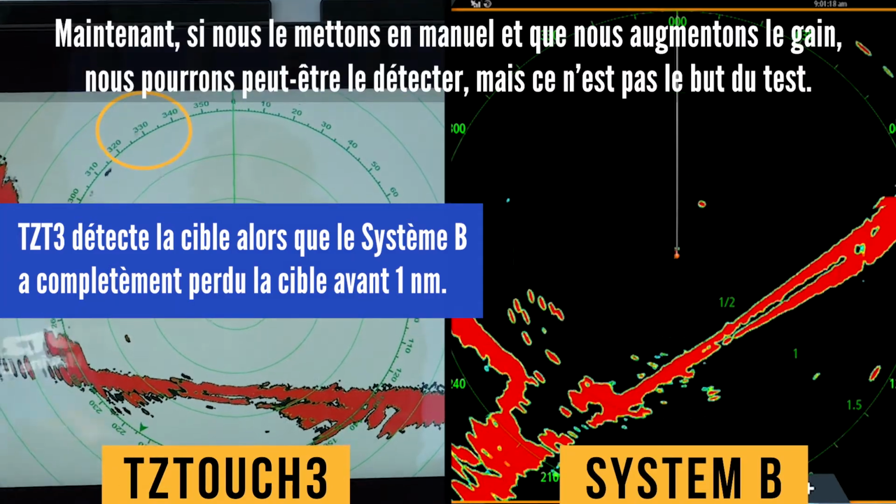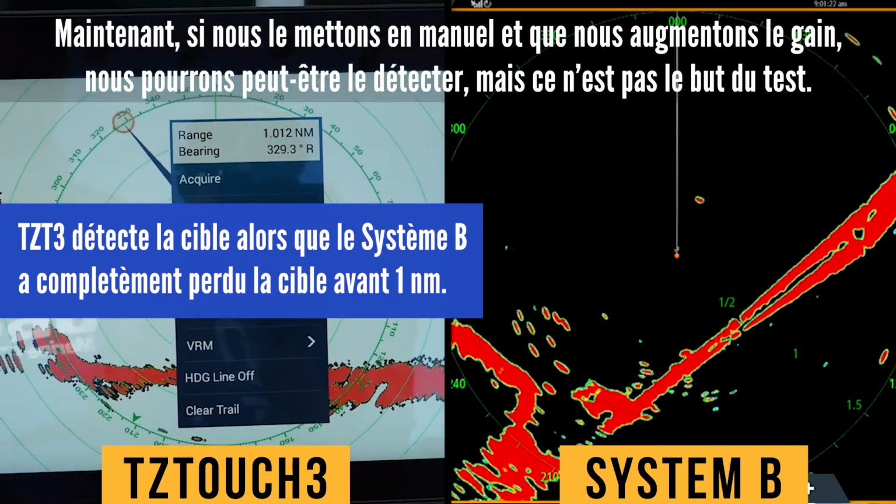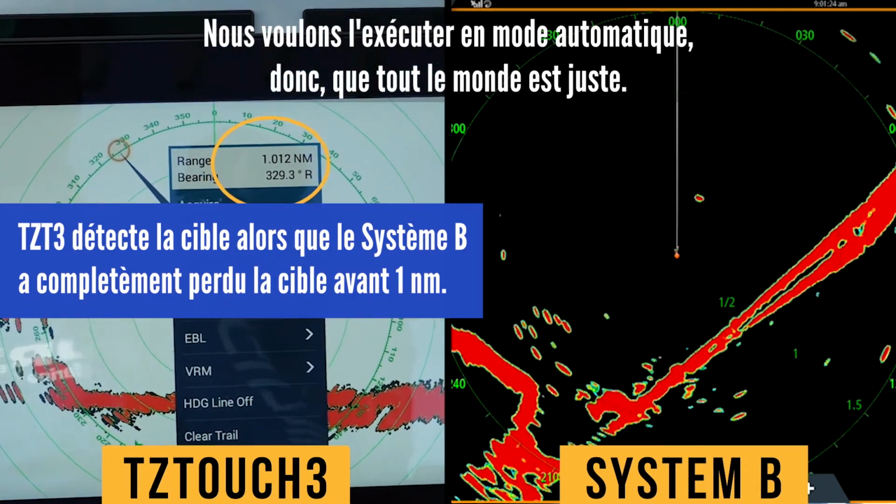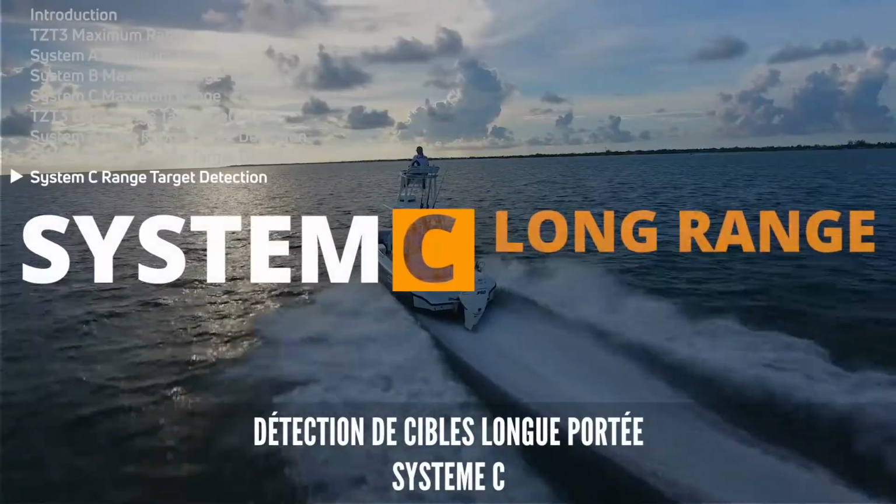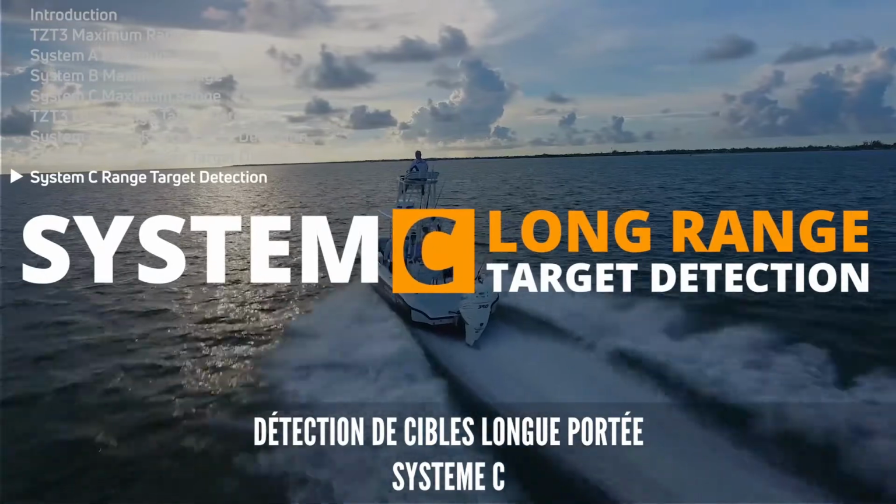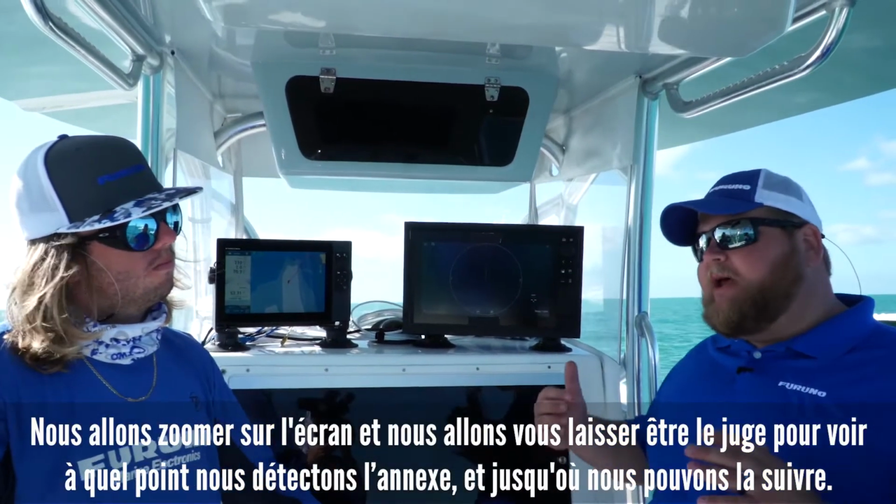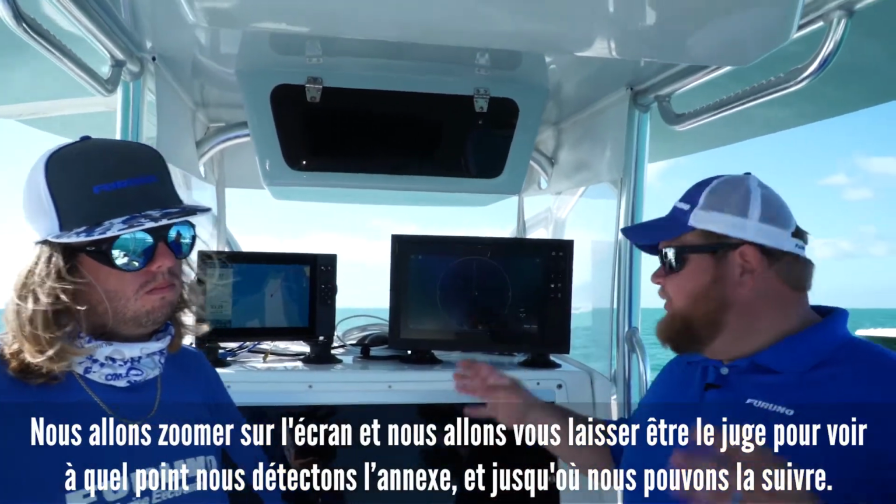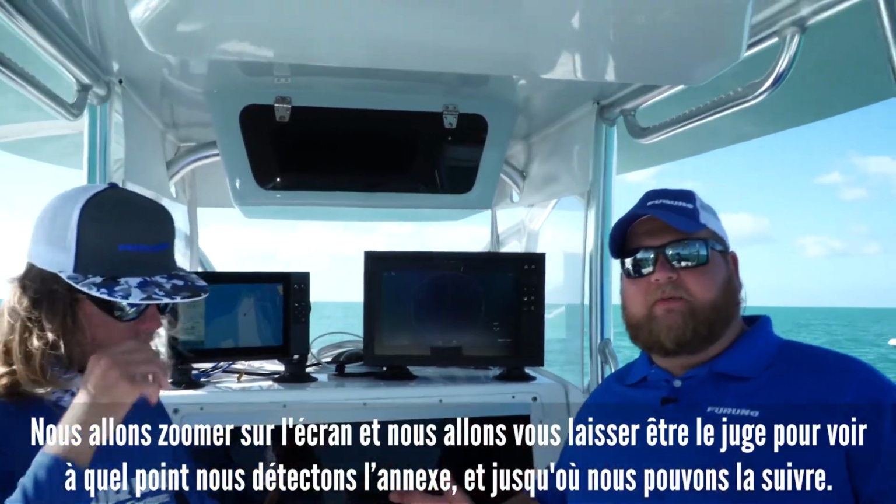Now, if we put it in manual and boosted up the gain, we might be able to pick him up, but that's not the point of the test. We want to run it in auto so that everybody's fair. So what we're going to do is zoom in on the screen, and let you be the judge to see how well we mark this skiff and how far we track them to.